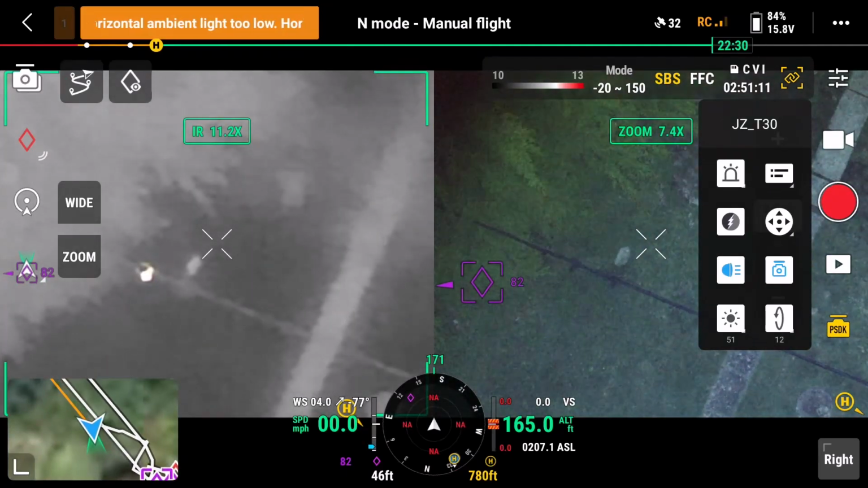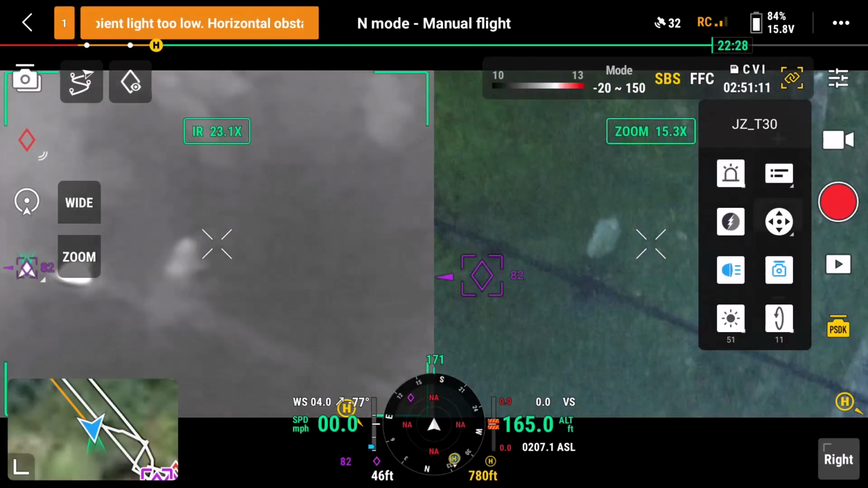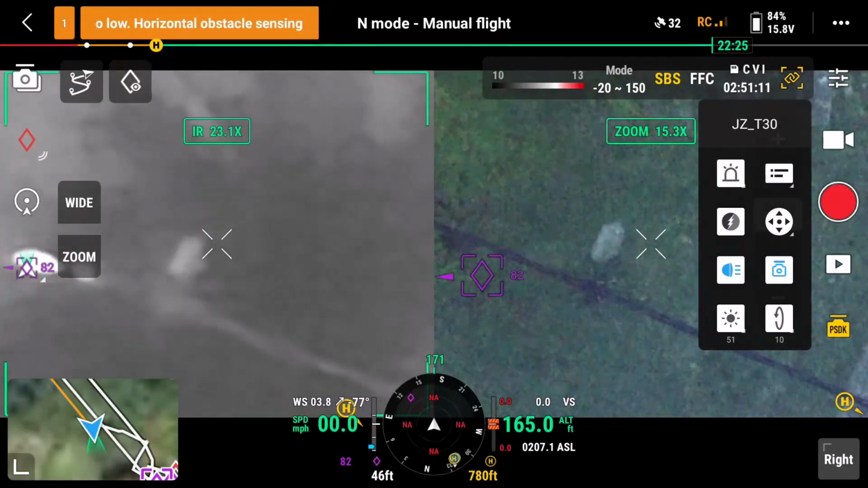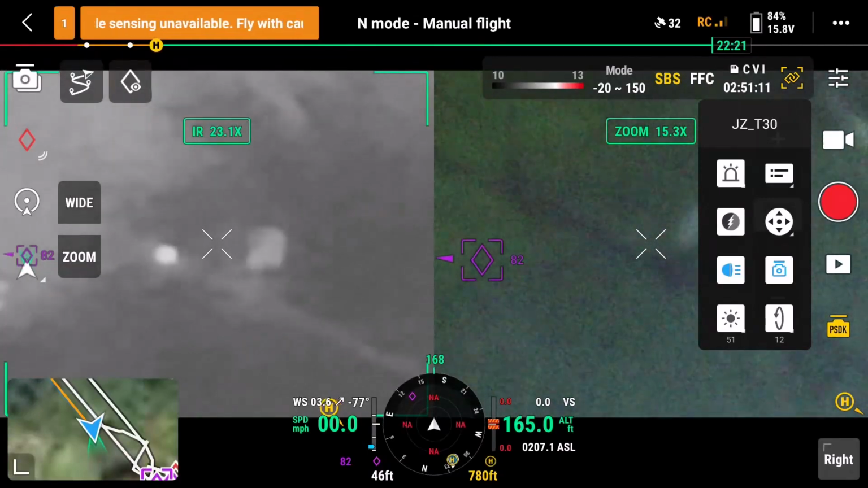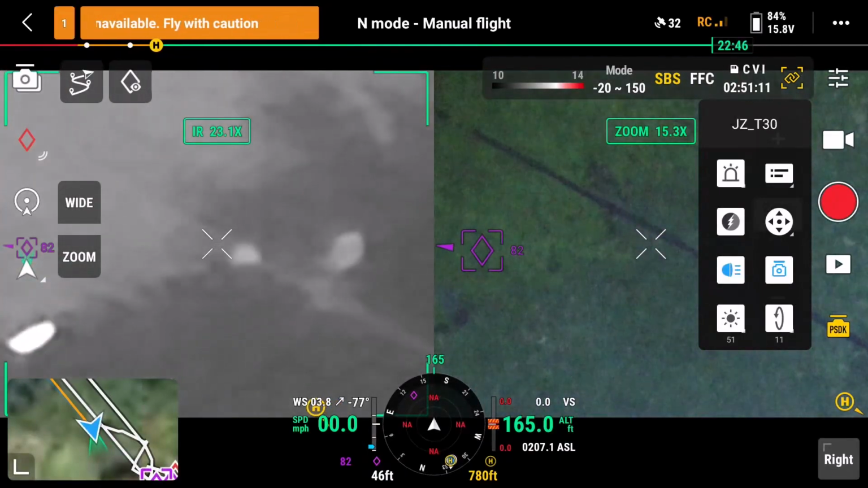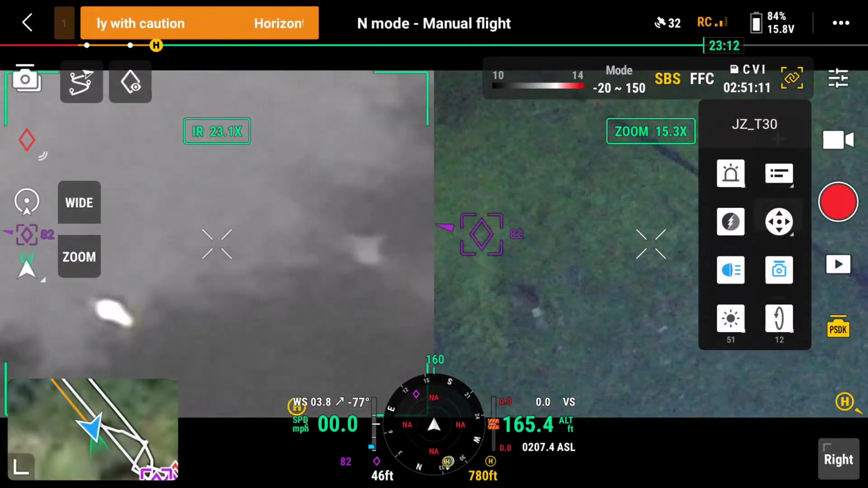What the hell is that? That's not the heat source. Oh, hang on. It's there. Oh, it's just to the left of it. There. Oh, there it is. It's moving. There.